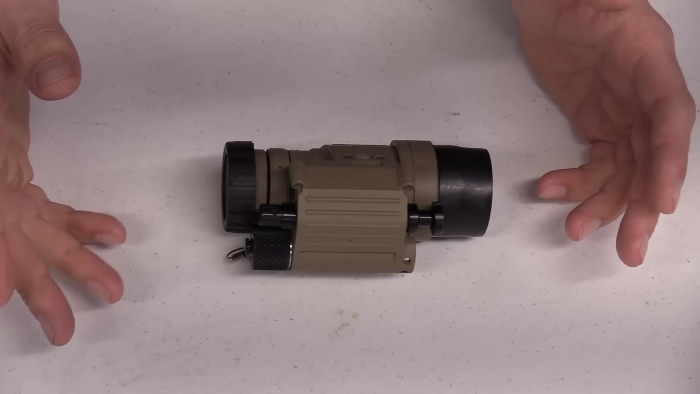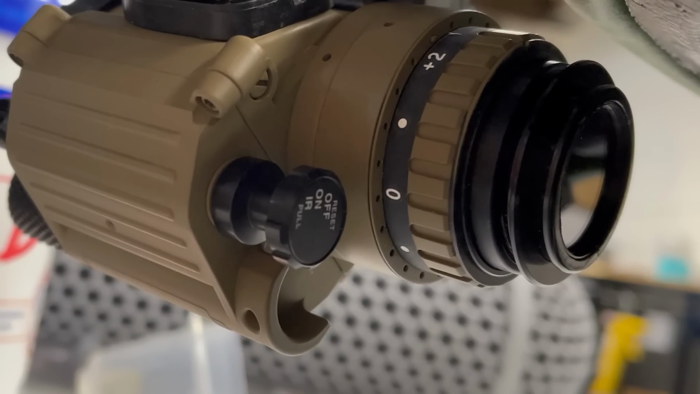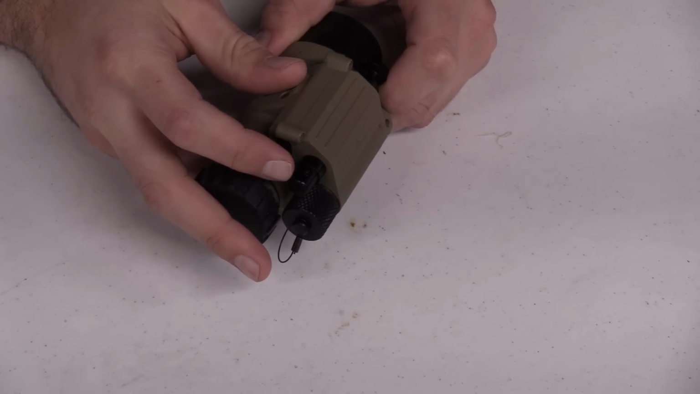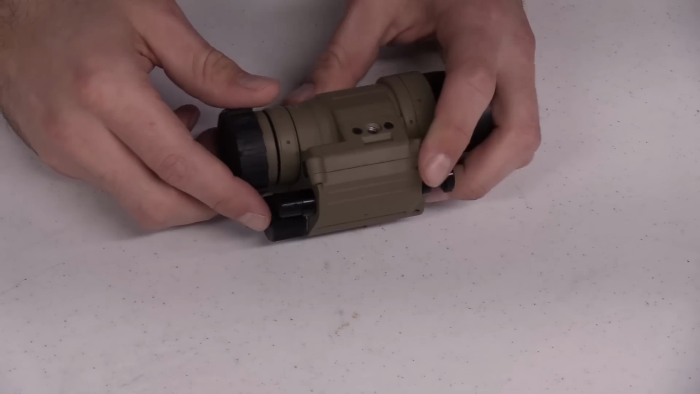So at first look, there's just a couple controls. Over here on this side is the power control, so on off. And then over here is the gain. So this is basically if you're getting blown out because there's too much ambient light bouncing around, you can dial that gain back, increase your contrast, that sort of stuff.